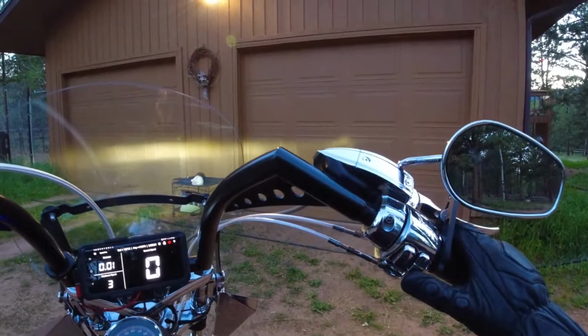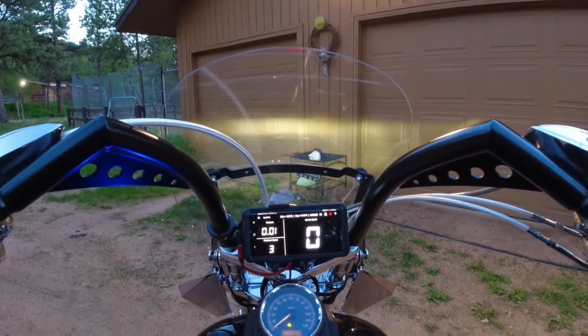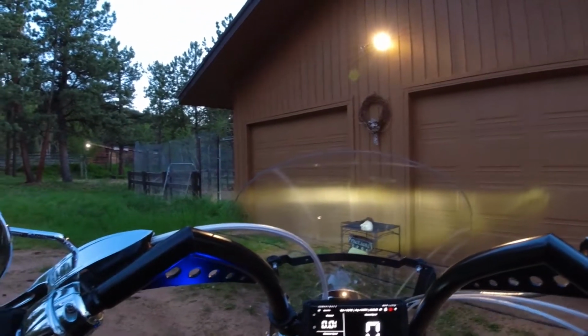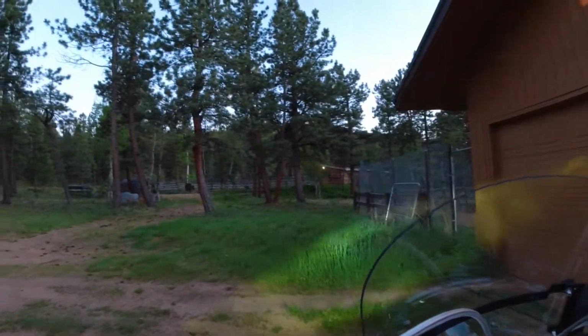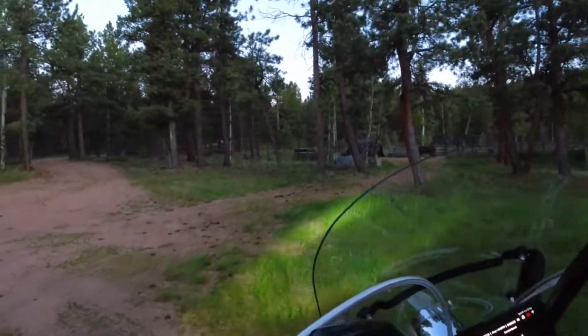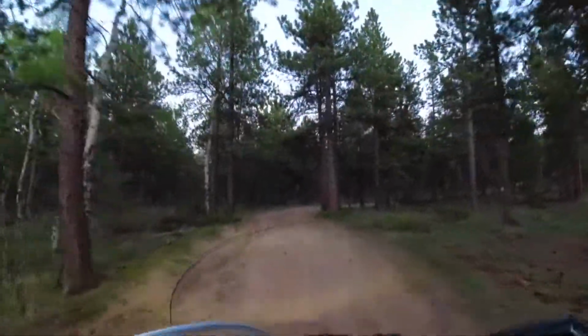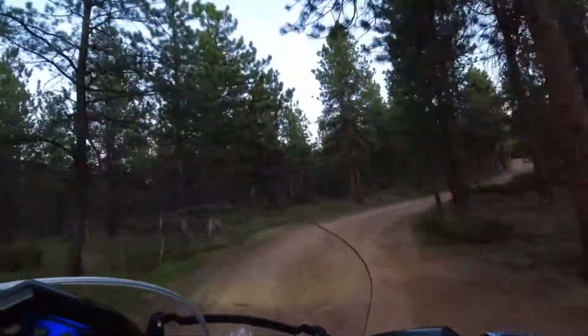Let me see if I can turn the key on, turn the ignition on. Start her up. Oh yeah. So this should be interesting. I actually just put these LED lights on this bike as one of the upgrades. So it'll be interesting to see how it comes out on the video and how well it lights up the